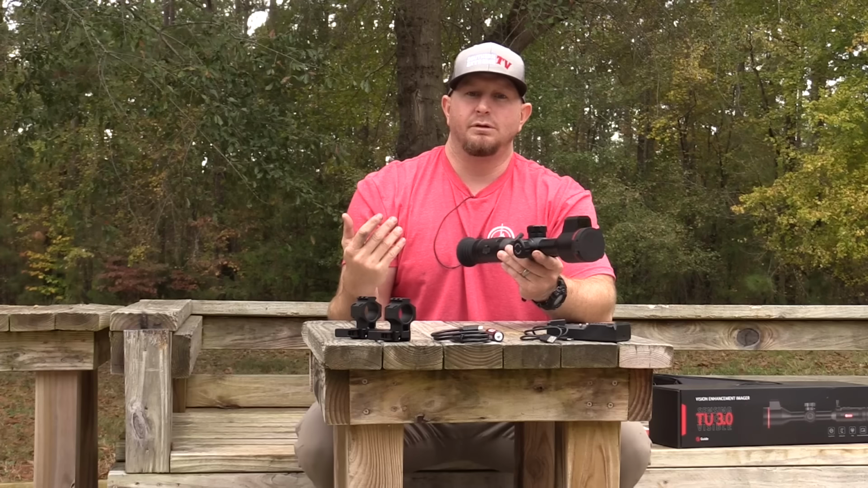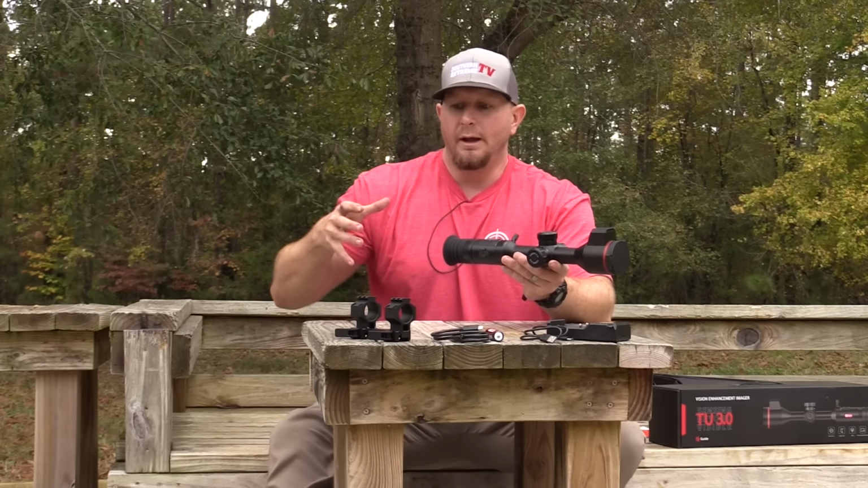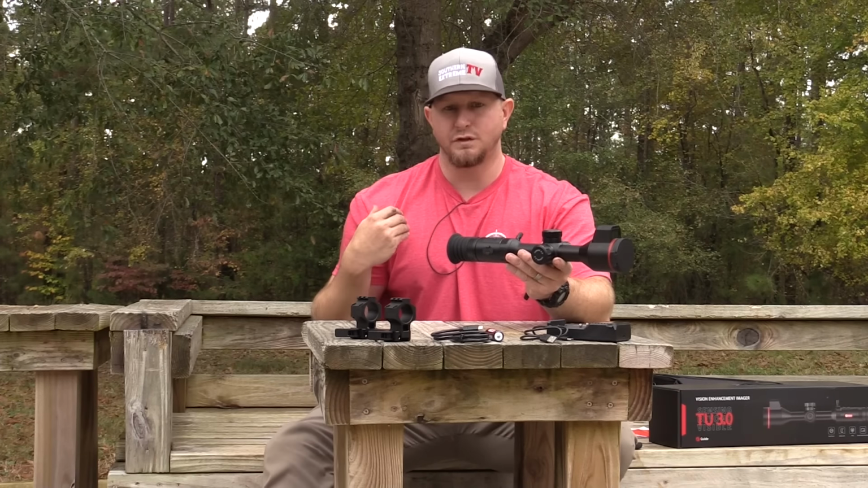Now, obviously, there used to be a way, or the way that we used to run our battery packs is we actually ran like a zipper pouch on the actual stock itself.